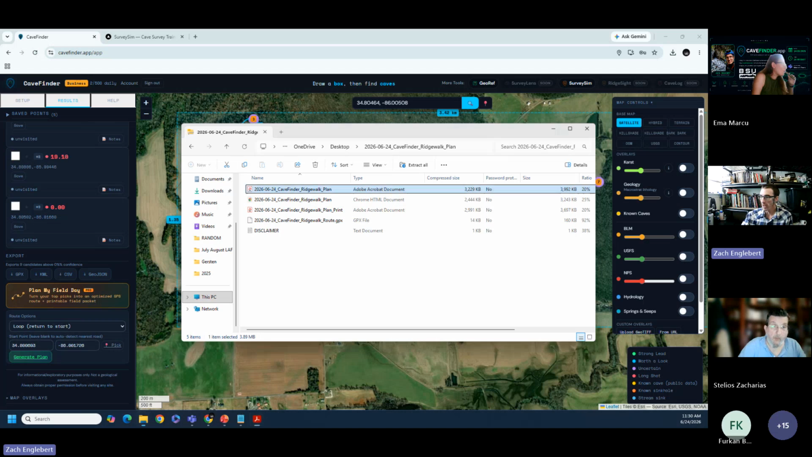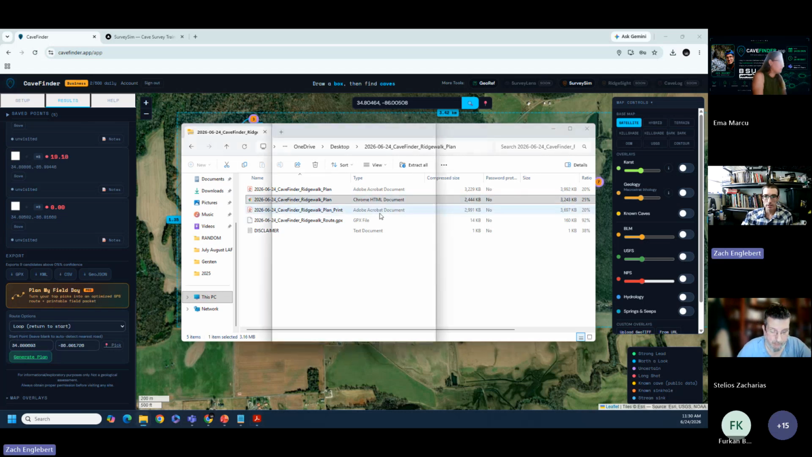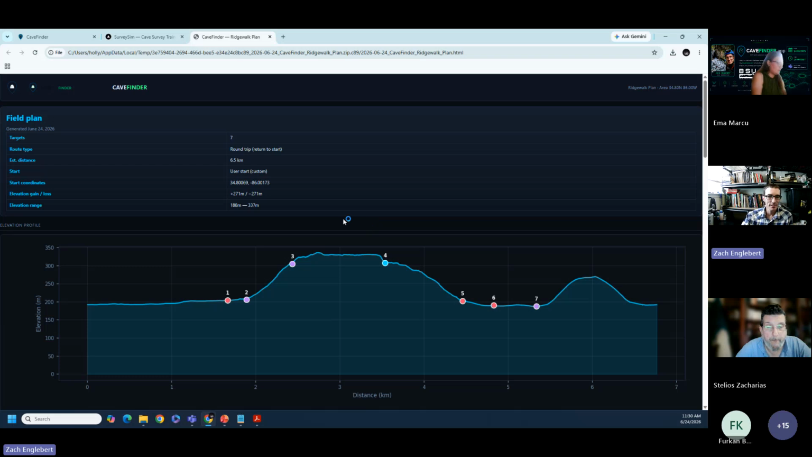I'm getting it open. It won't take but a moment. I've got it. There we go. There's the ridgewalk plan.